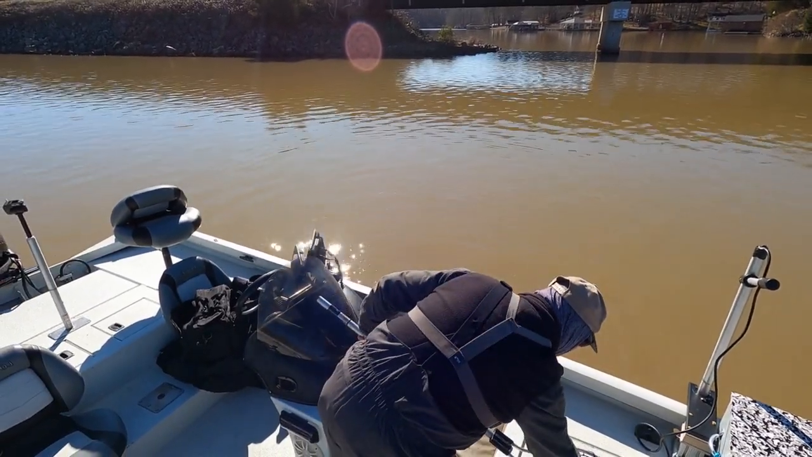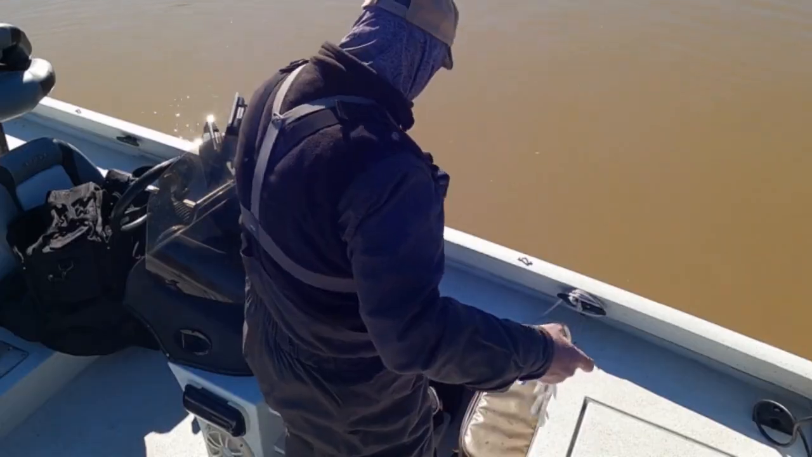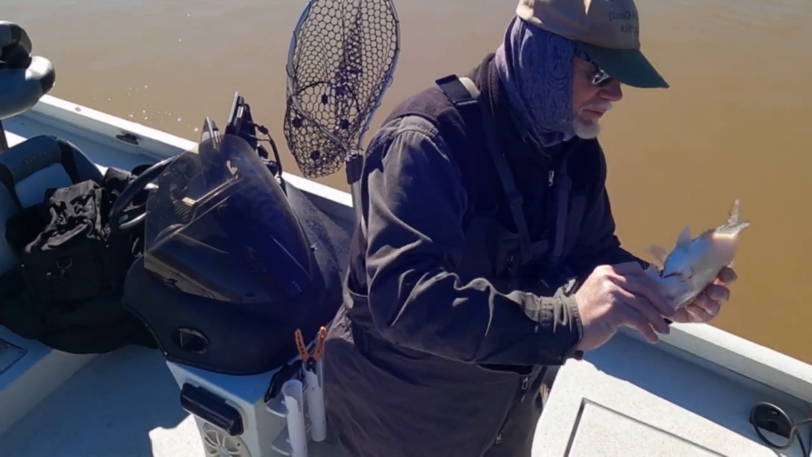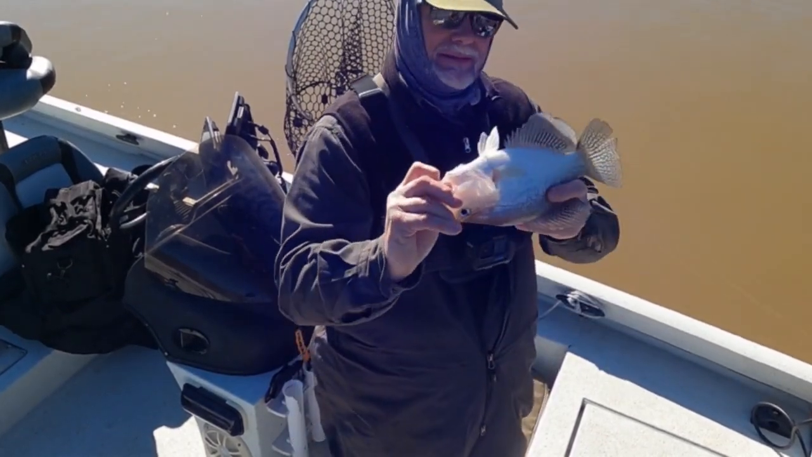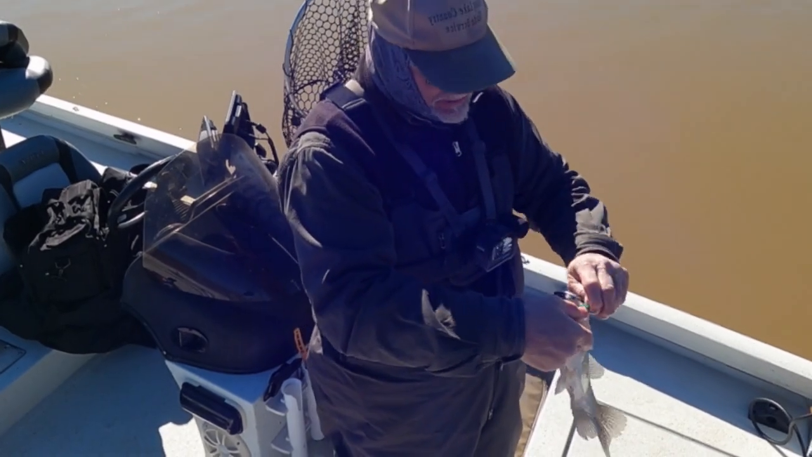Oh, look at that old fat female right there. That's probably a big male. They got in a discussion one time on one of these sites about a dot behind their vent. I don't see it. I don't know if it's a male or female. That's a good fish.